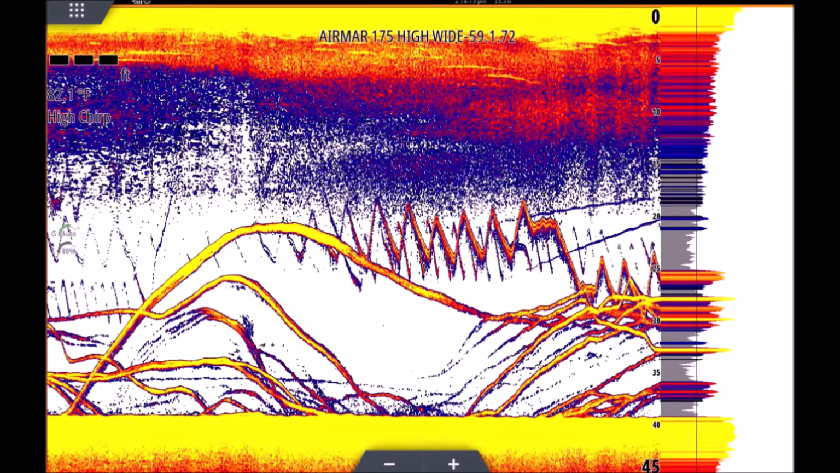So the history makes it look like it's a giant fish, but it's not. It's one fish who's just sitting under your transducer, and we're just pinging the heck out of them over and over again. So you can see this one long worm here. There's several, but this one here, check this one out.